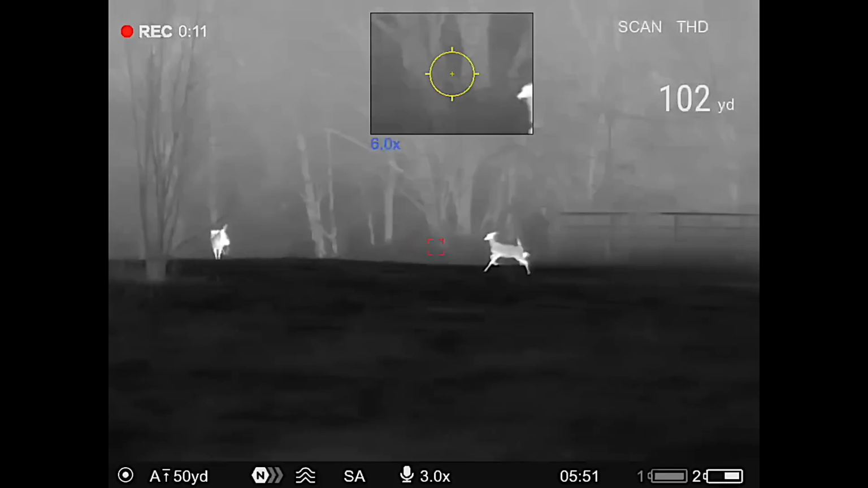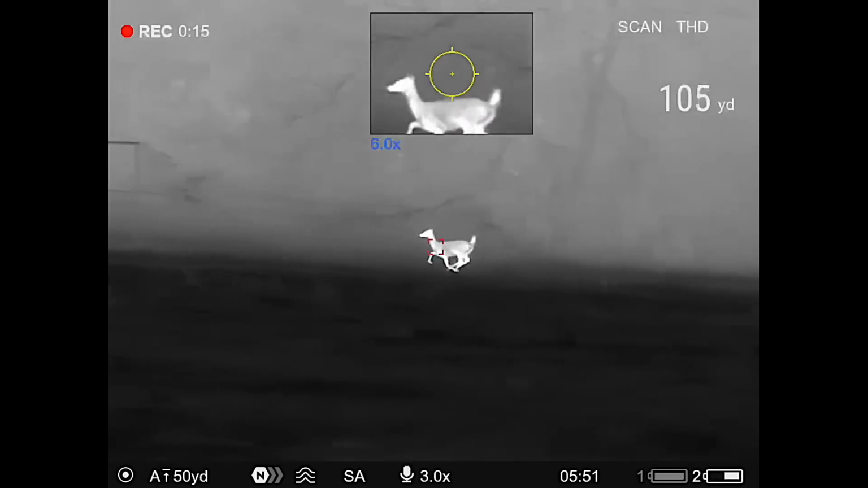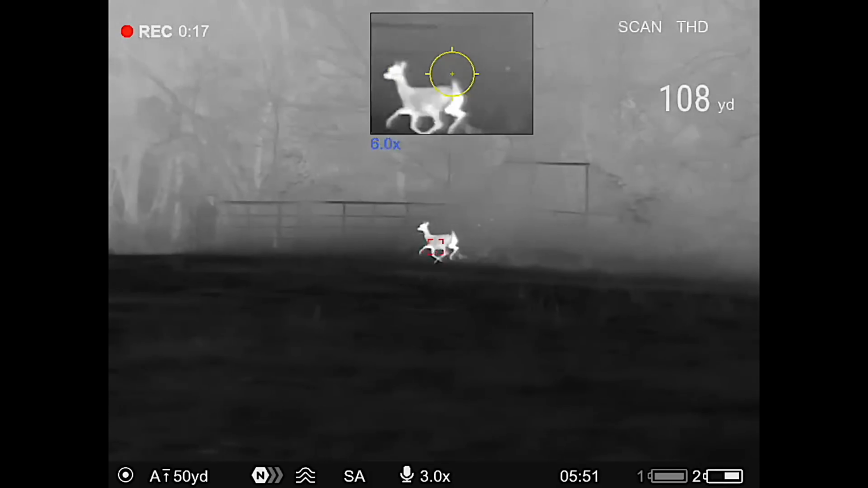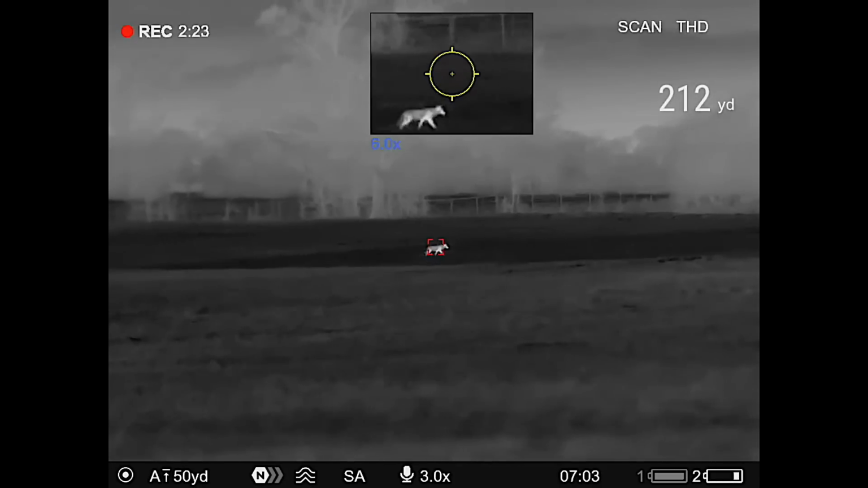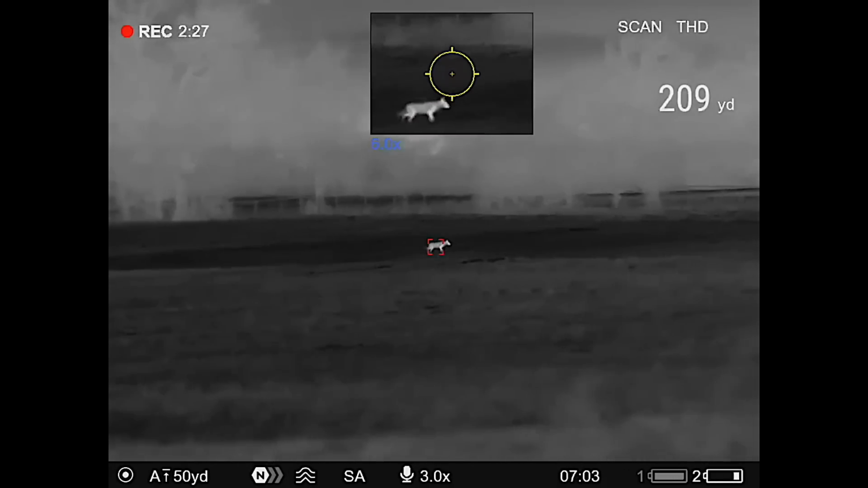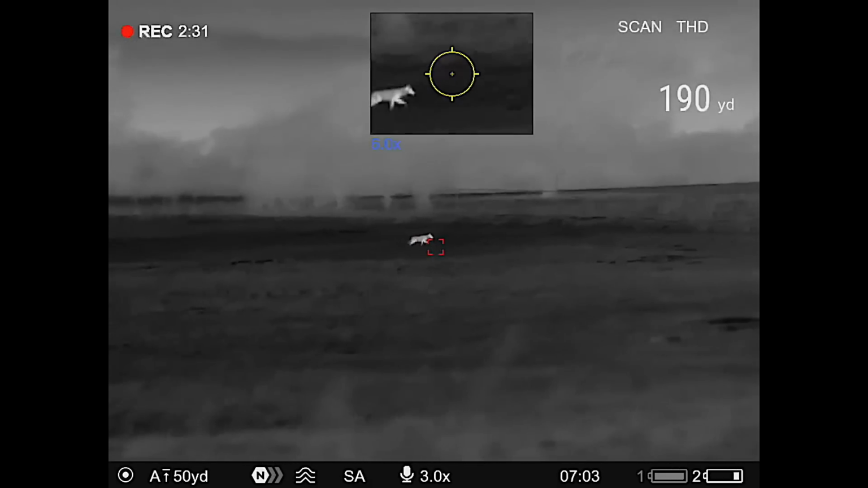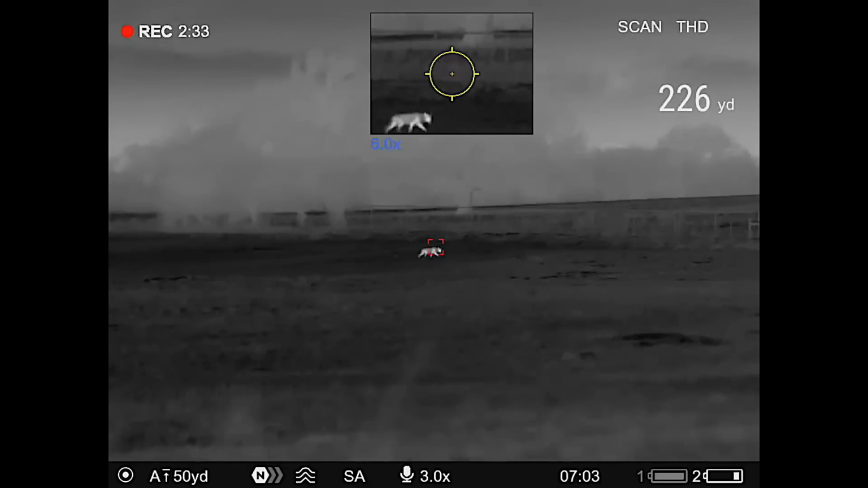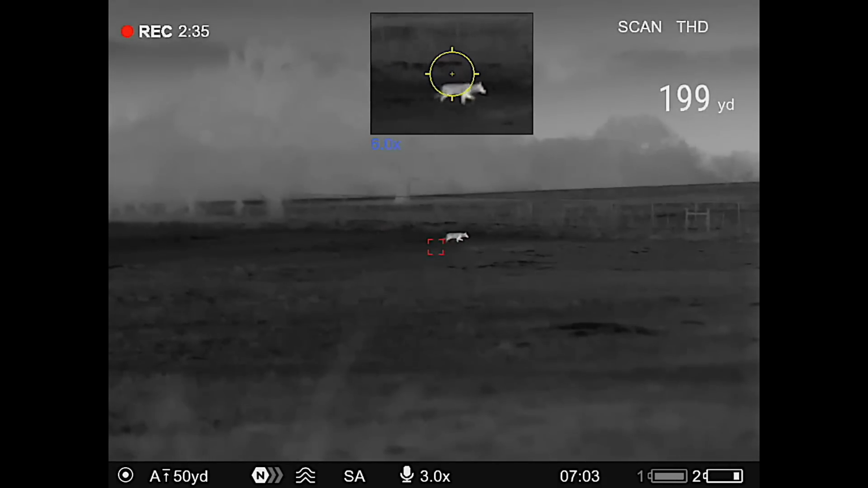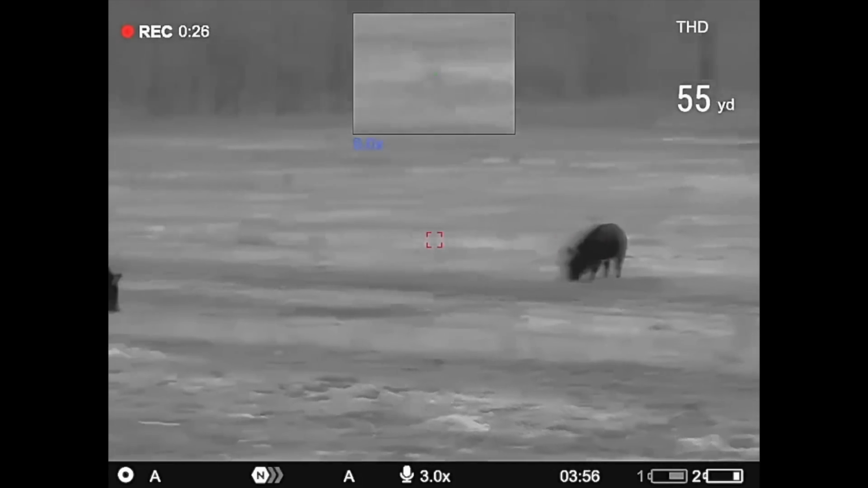It's got an AMOLED display. It's a 1024 by 768 resolution on the display screen. It's a 50 millimeter lens. It's a fast 1.0 lens. It is a 3-power base magnification, and it does have digital zoom up to 24 power. Pulsar says it's got a detection range of a human-sized target out to about 1,900 yards.